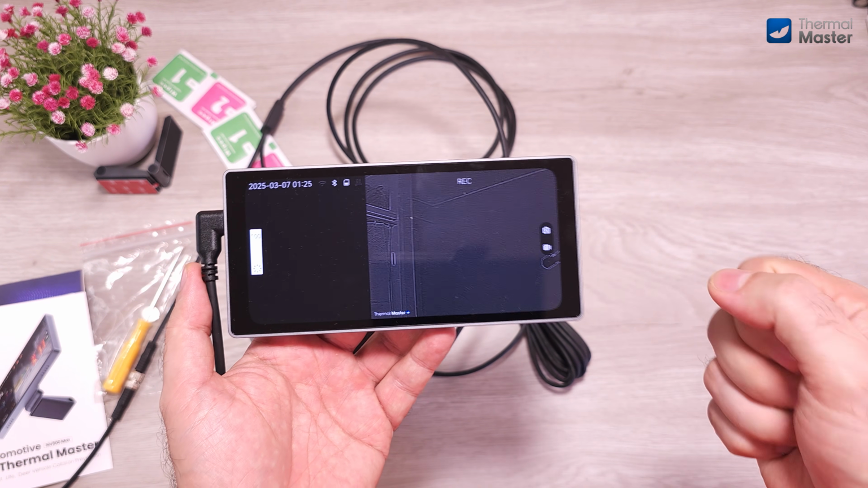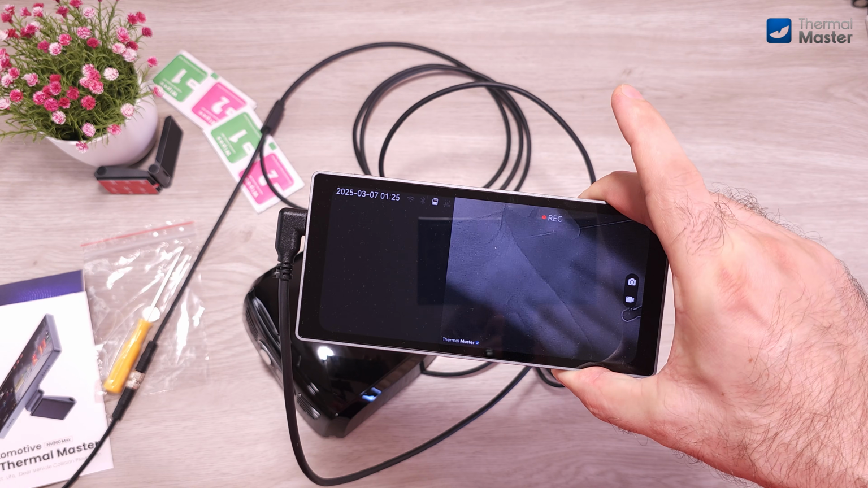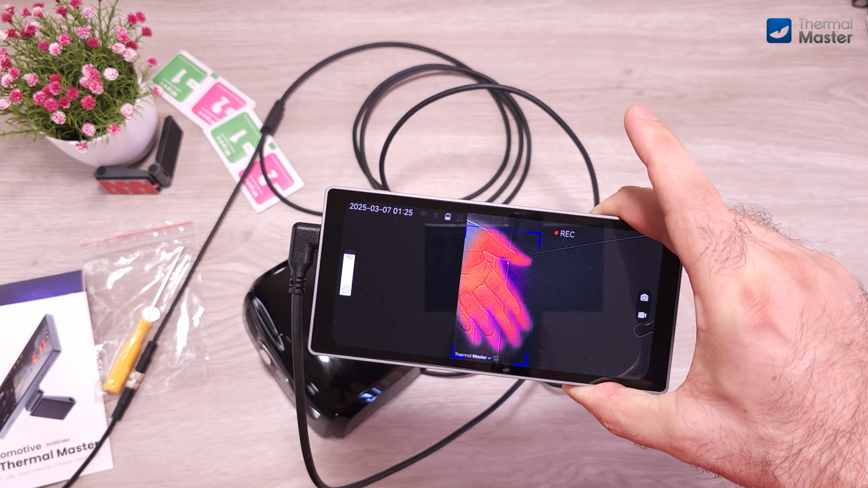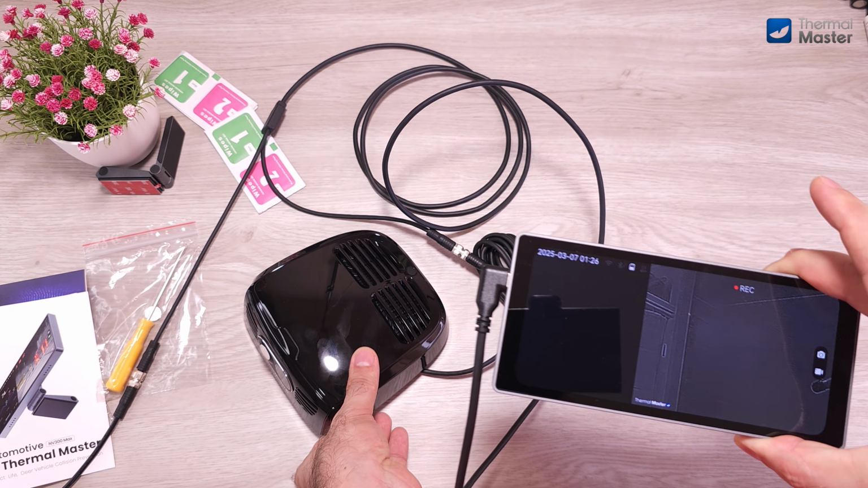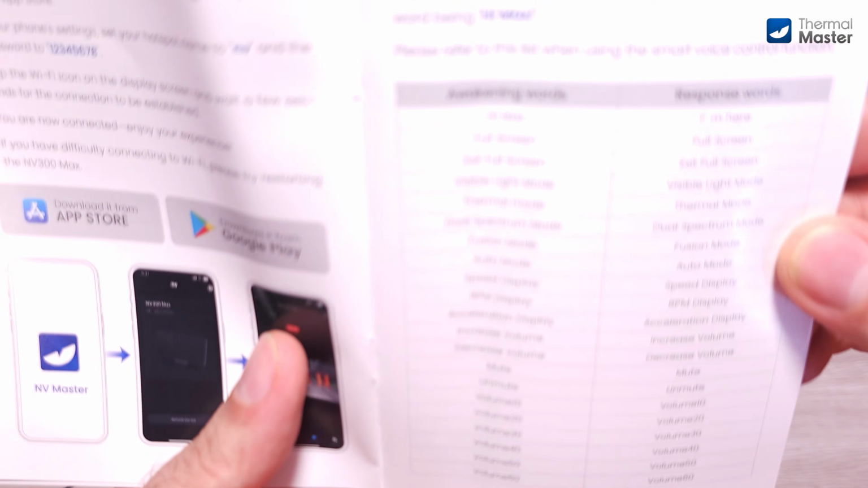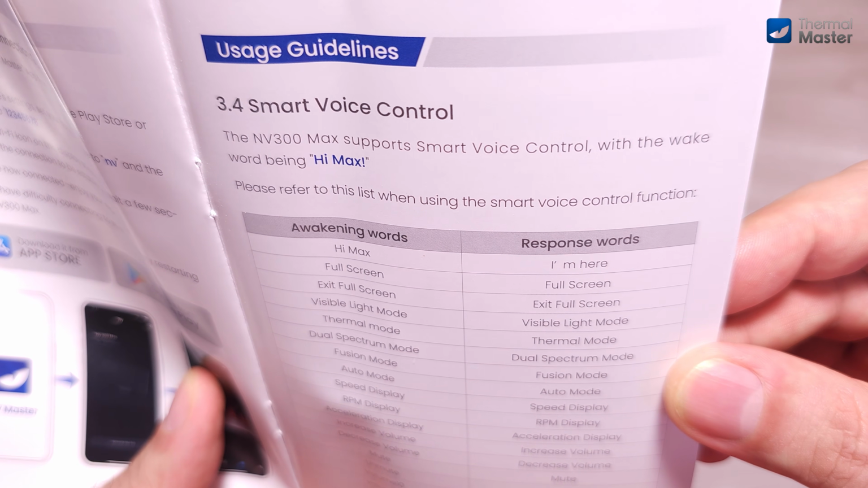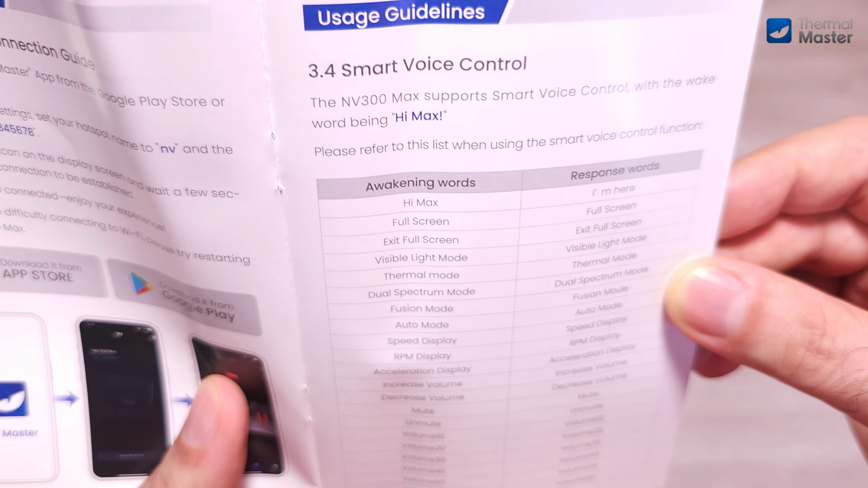And we have an image. Yes! It is not made for this kind of close distance, so I will demonstrate the image quality when I'm doing the driving test. Now let's take a look at the voice commands. Inside the user's manual we can find all the voice commands, and they have to be exact, so it takes a little learning to master them.